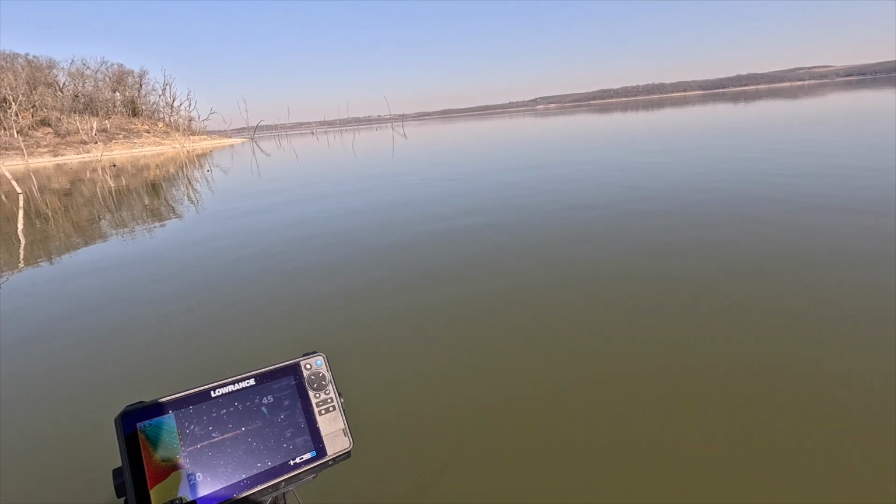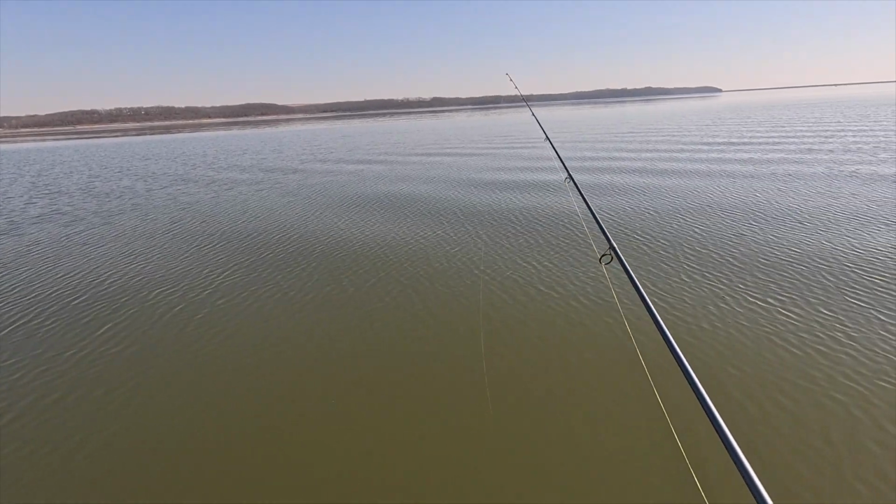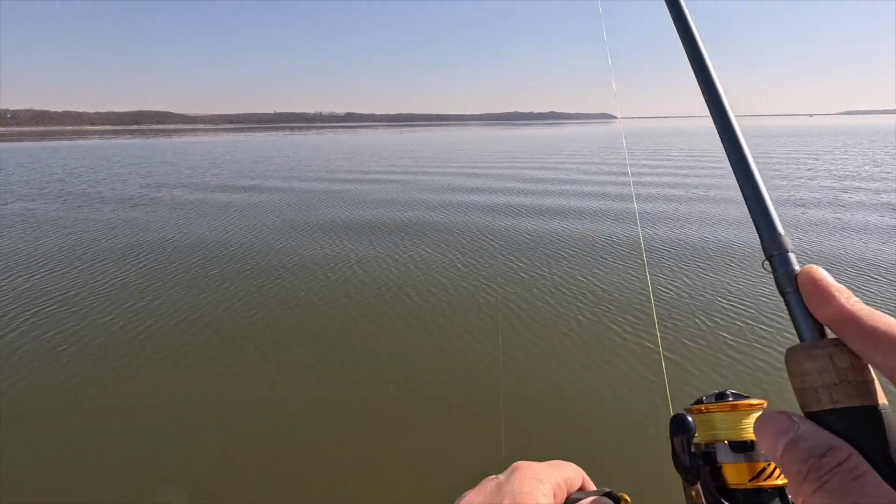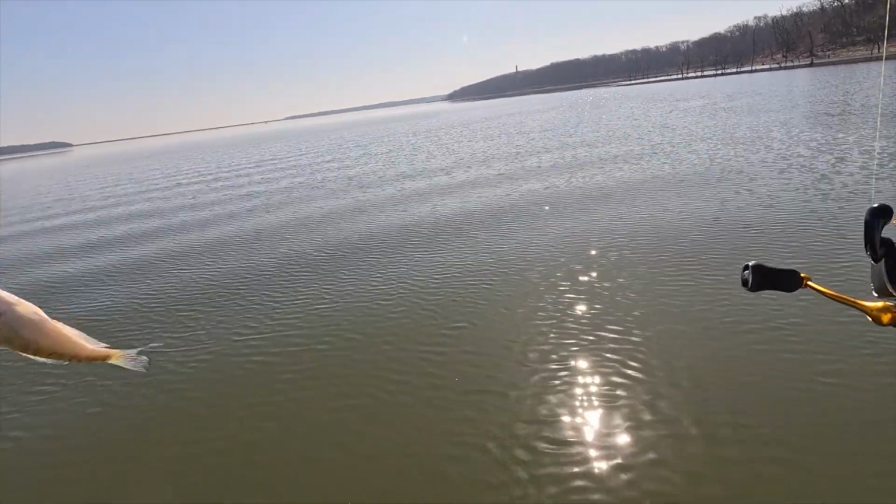Let's go over to these trees here and see if there's anything on the trees. We might be able to pick off 1 or 2 here. They're on this brush for sure, and they're hungry. There he is. Not a big one. Something though. Another little guy.